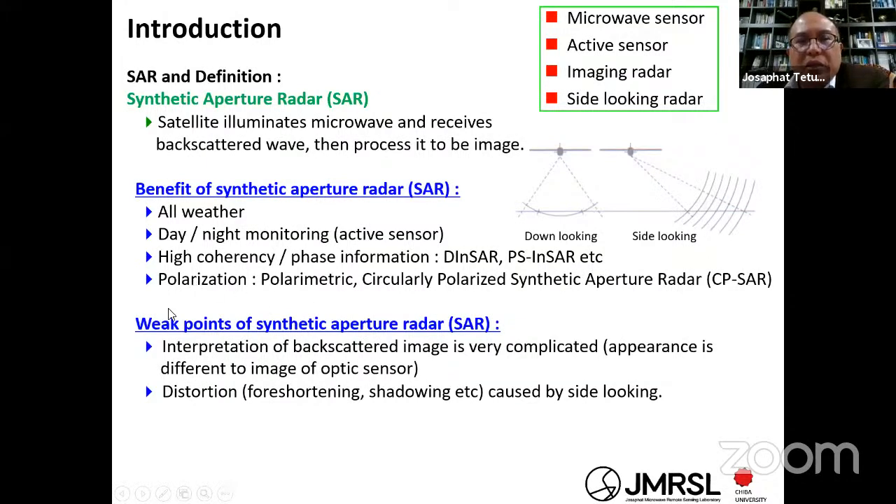Okay, next is the polarization. The second tutorial is by Professor Yamaguchi. He will talk more about the polarization, and he is very famous for polarimetric SAR. The information of the polarization is also very important, so you can employ this polarization information for polarimetric SAR. And in my case, I developed the circularly polarized synthetic aperture radar, and you can read the newest paper from last December.